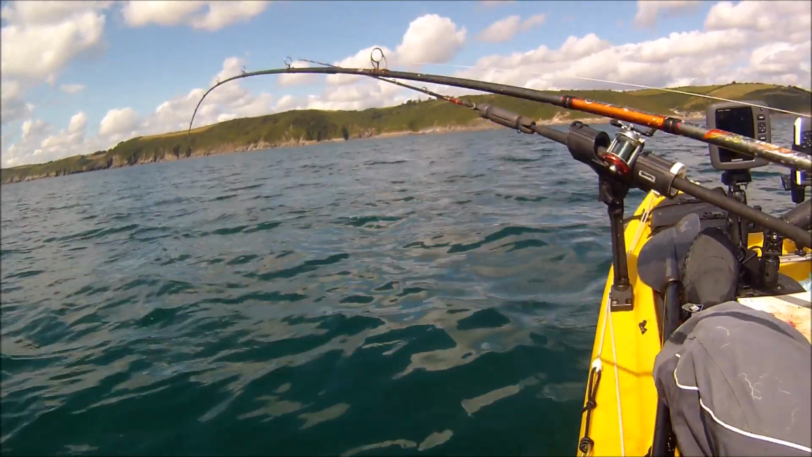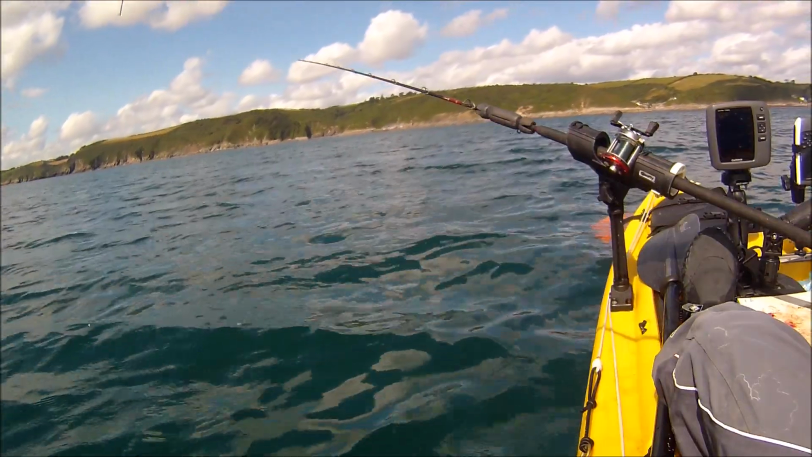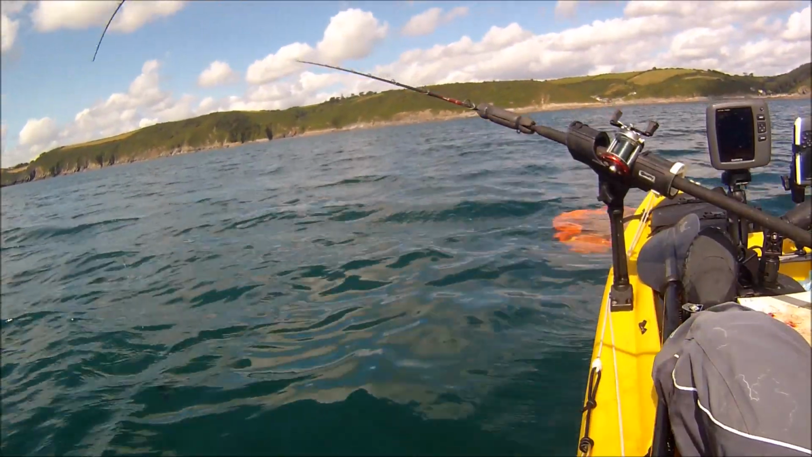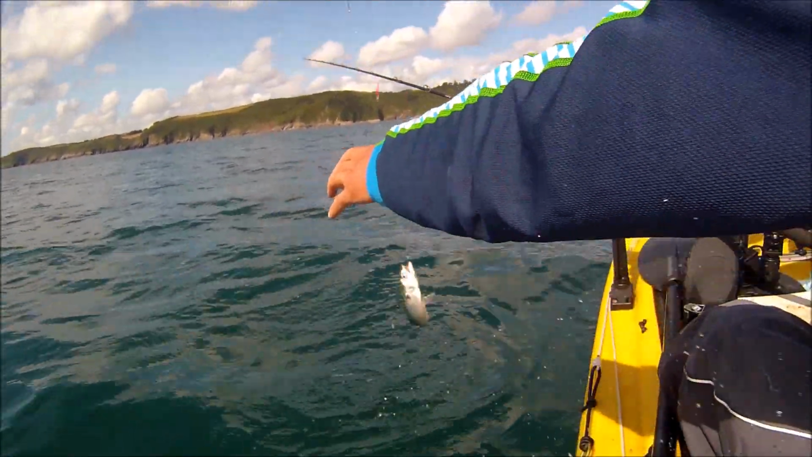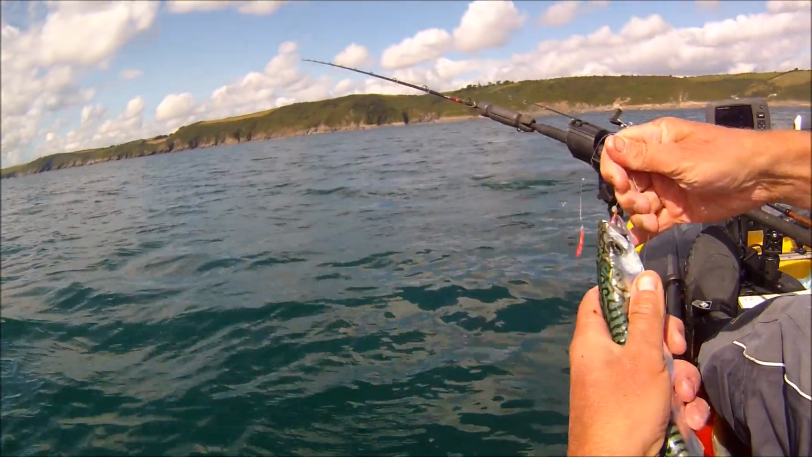Almost immediately I saw the lure go down. Again, I can see it actually going down to the mackerel. It shows the lure going down, so I can judge when to stop to make sure that I'm jigging amongst the mackerel. And there you go.